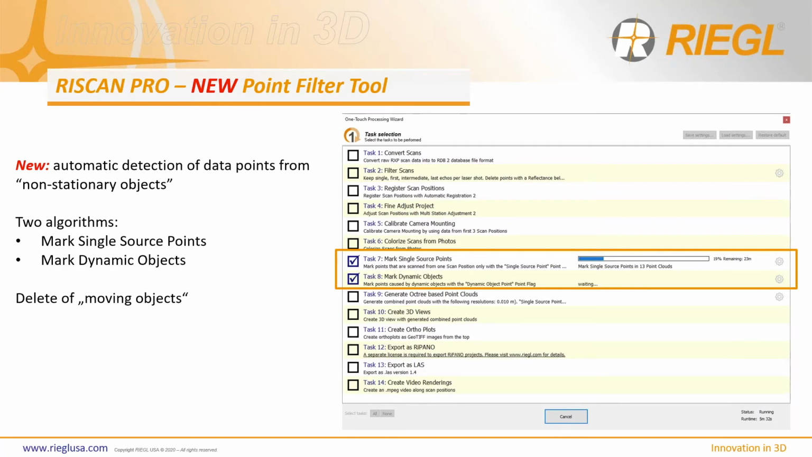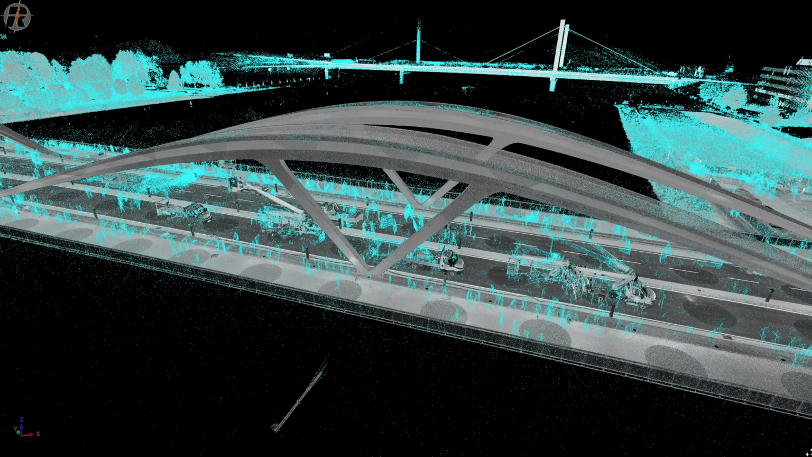Yeah, and the whole point is to delete moving objects, right? It's been a long time coming. What's unique about this is that I've seen this tool before with our competitors, but you have to take multiple scans from one scan position to detect moving objects. We don't have to do that. We only scan it one time, but when we don't hit it from a second position, we consider that a moving object. So if a car drives by, most likely you're not going to hit it from the second scan position. It makes perfect sense, and it's brilliant. But yeah, here are some fine examples.